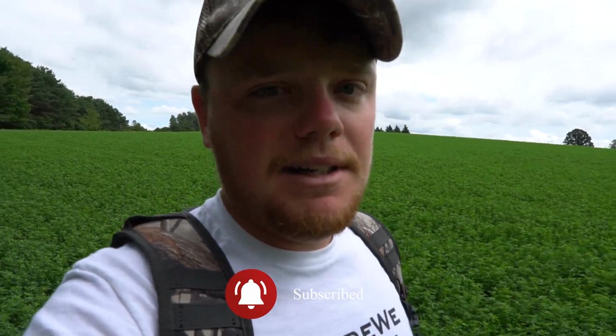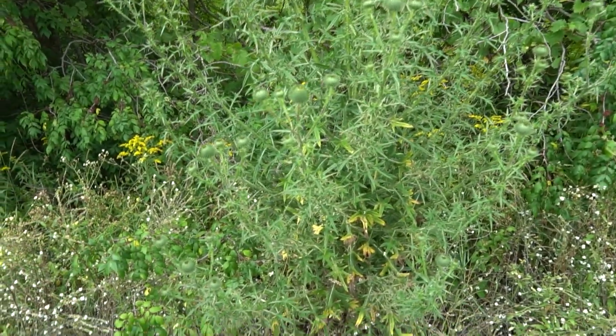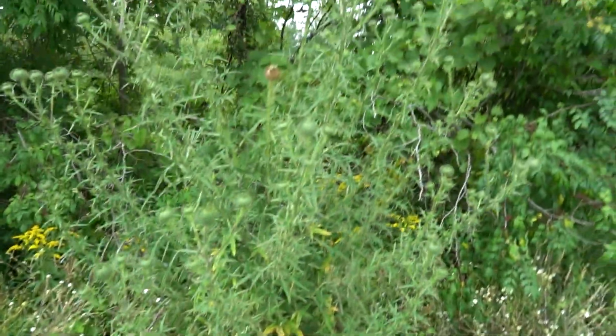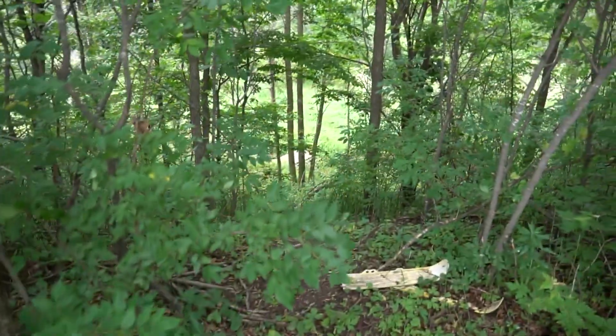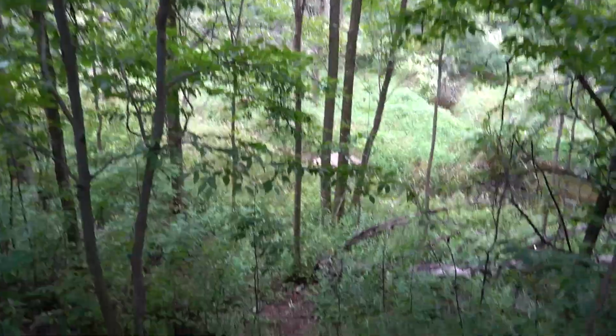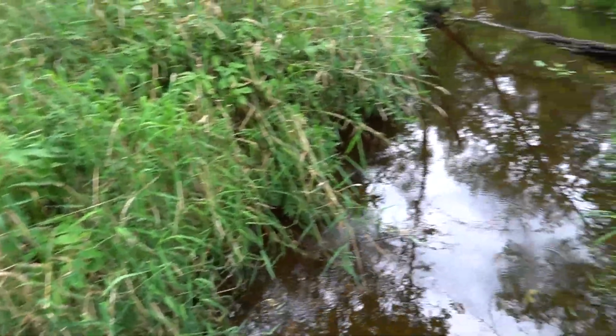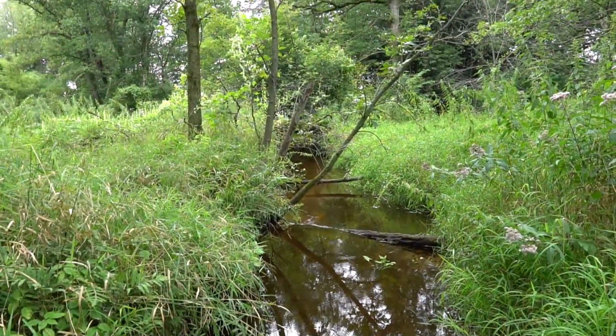Let's see how big these bucks got over the last few weeks. A cactus, Wisconsin cactus right there. That is definitely something you wouldn't want to fall in. I tried to come midday to lessen my chances of running into any deer. Even after all that rain we got, the water is still down pretty low, so that's good.